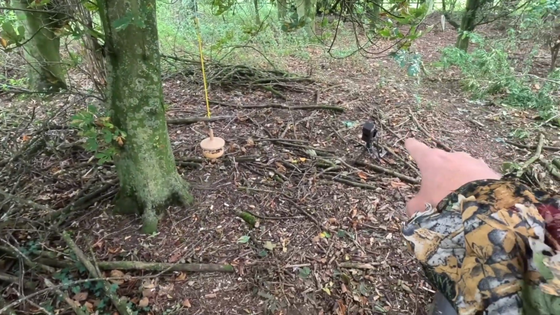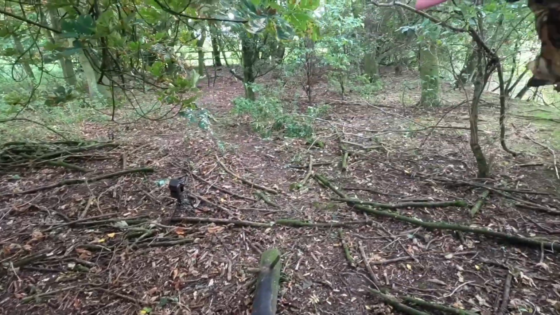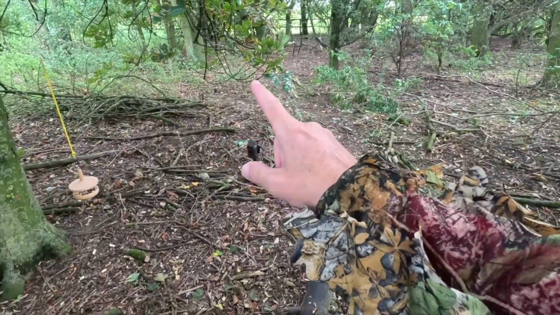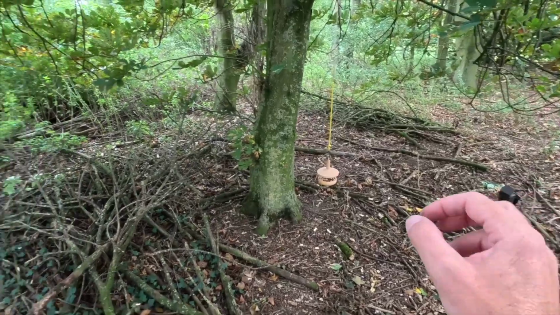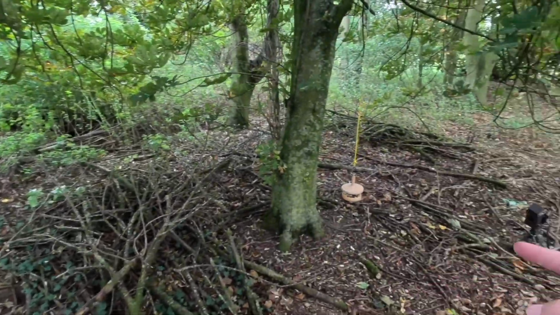This one, I've actually moved the camera over that way, and I've done it for 2 reasons. Number one, the sun comes up that way and it goes down that way, so you're not going to get sun glare. And number 2, you can see the squirrel feeder, the squirrel maze in the background, so I'm hoping it might even catch the squirrels going in there.